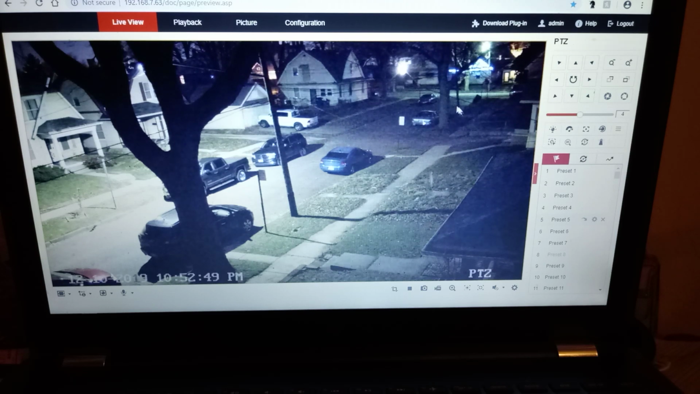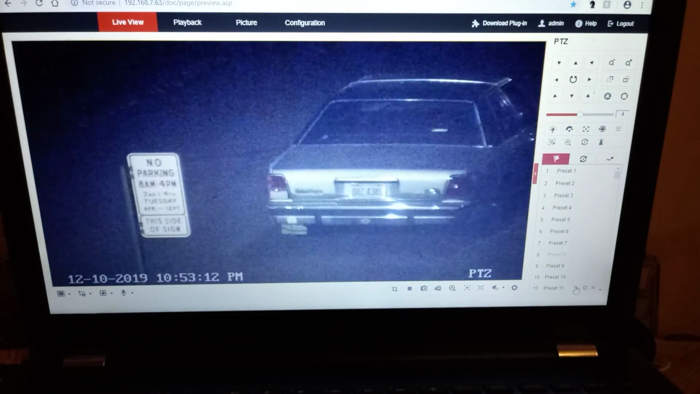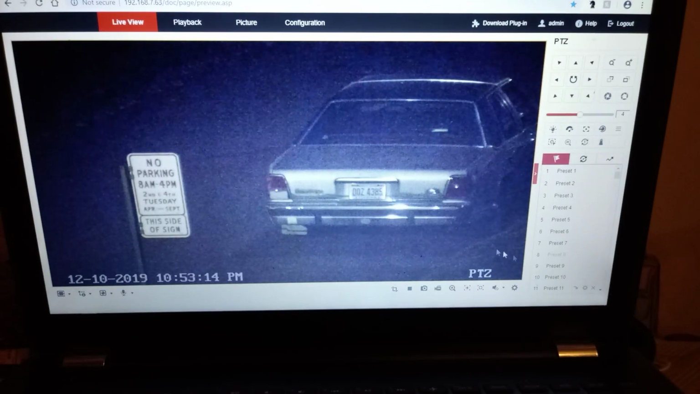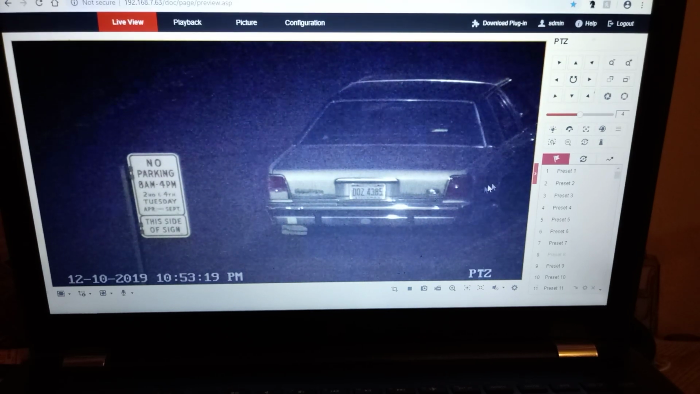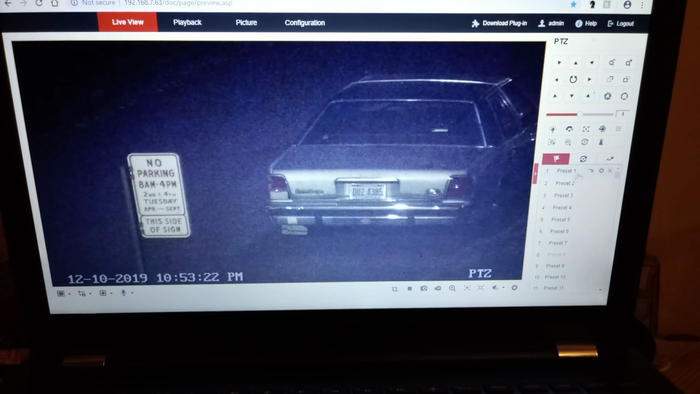Now I'm going to click back over to the right. This is down the right side of the street. This car is roughly 75 feet away. You want his license plate? And look, you can't read this sign either. That's right here where my mouse is. Alright, come down to my preset. Check it out. There's your license plate. Okay, no parking, 8 a.m. to 4 p.m. Fantastic. Go back to where I have it always set.